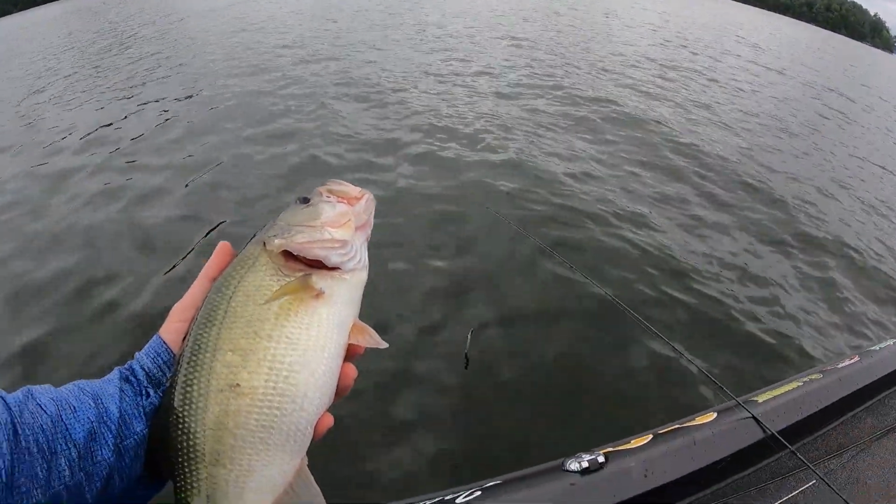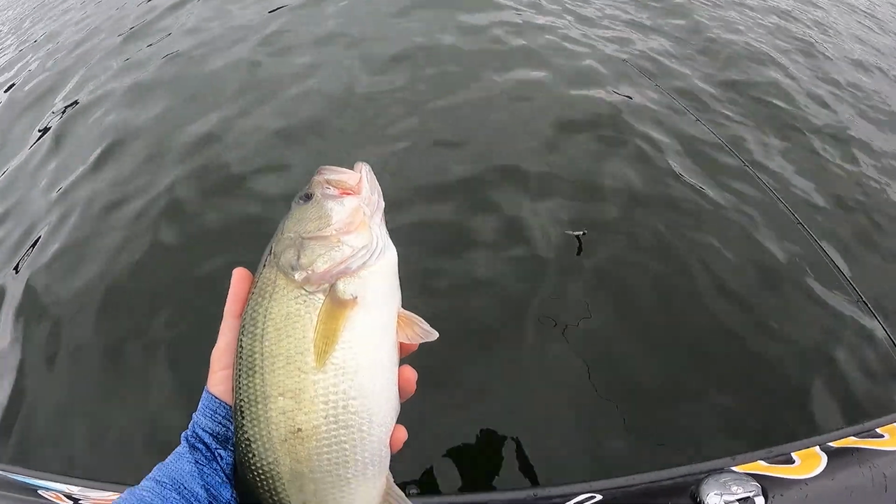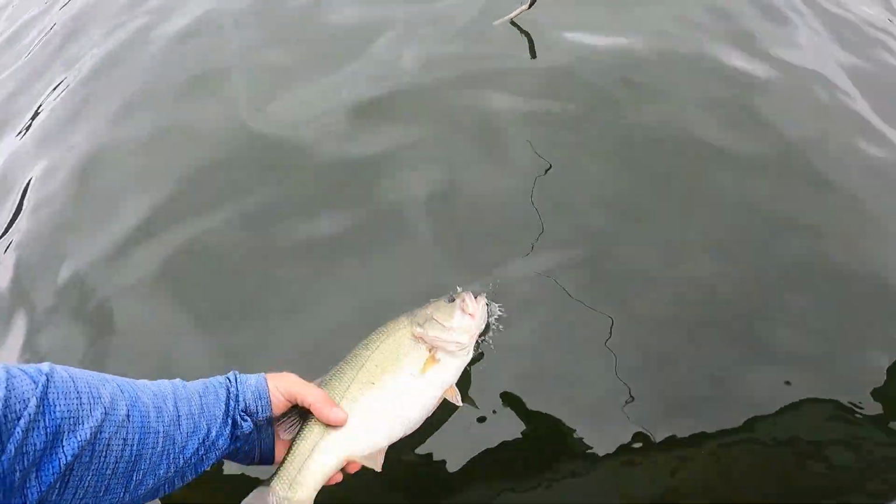But that is a chunk of a fish. Look how fat that one is. Get this guy back here. Thanks, buddy.